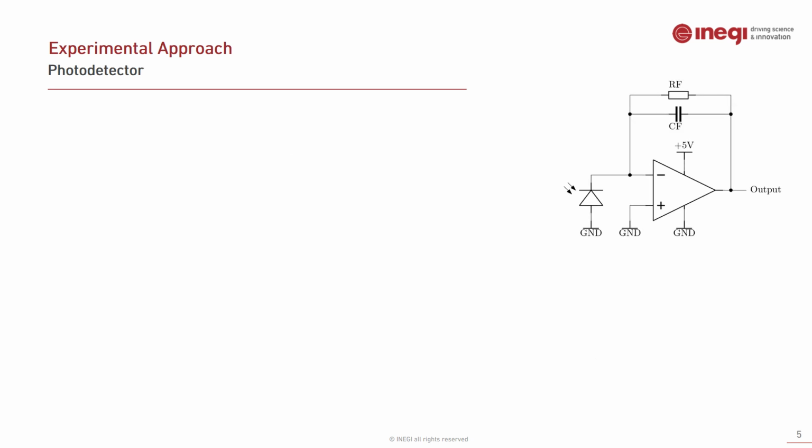As previously mentioned, in this work the necessary periodic signal was created using a custom photodetector that can distinguish the blades from their background. For this, a photodiode in photovoltaic mode was employed with high amplification. This is the basic schematic that we followed. As the expected currents were in the nanoampere range, the feedback resistor is in the hundreds of megaohm range, which is directly related to the necessary gain.